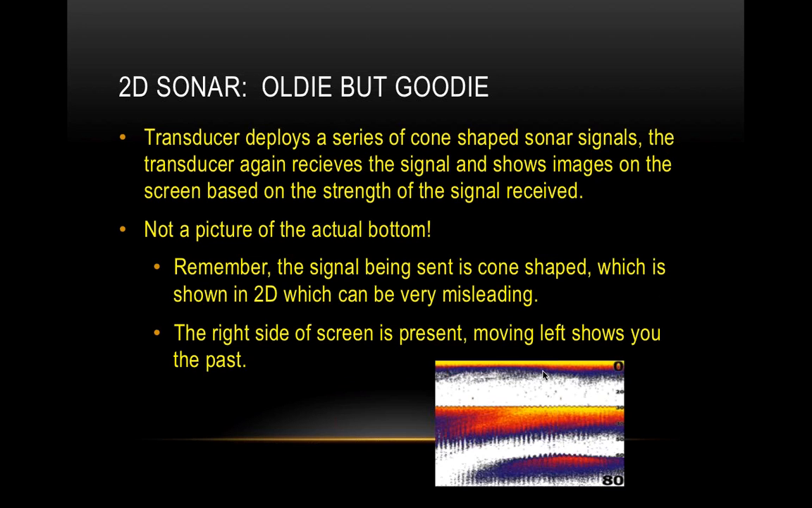All right. Okay, so yeah, 2D sonar is where it all began, and that's where we're going to start. Essentially, what 2D sonar does is the transducer sends out a series of cone-shaped sonar echoes or signals. The transducer then receives these signals once they bounce off all the different things down there in the water column within that cone, and then it transforms them into a flat image on your screen, based on the strength of those signals that are received.